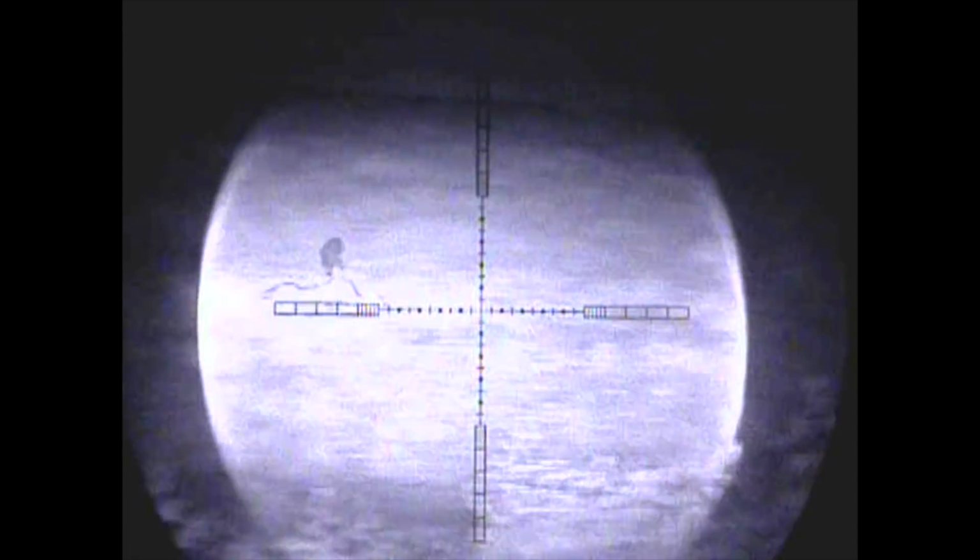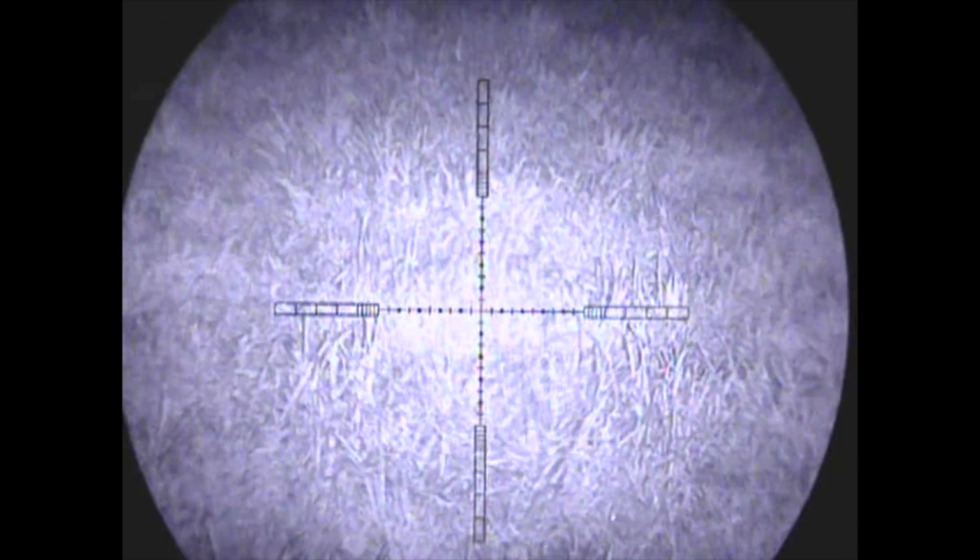Even though it'd given a very central shot into the chest, that fox had managed to run about 20 yards on adrenaline before dropping down stone dead.